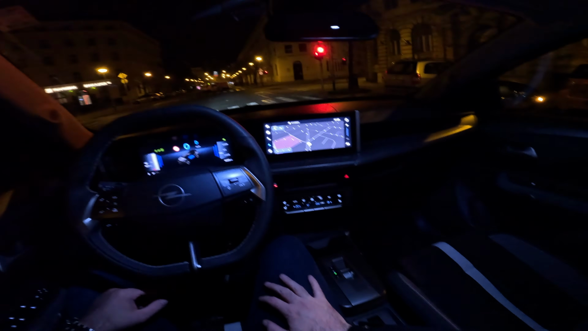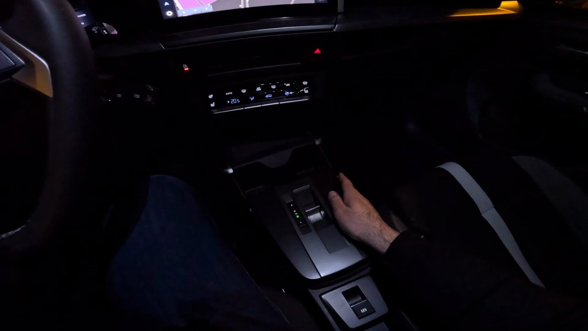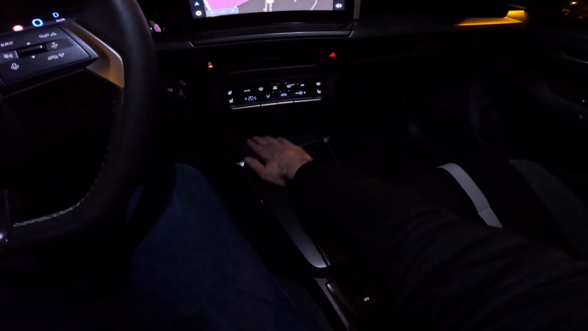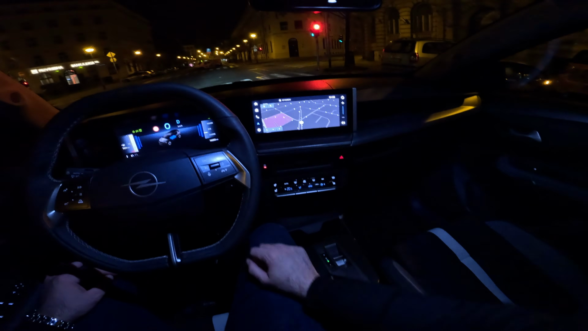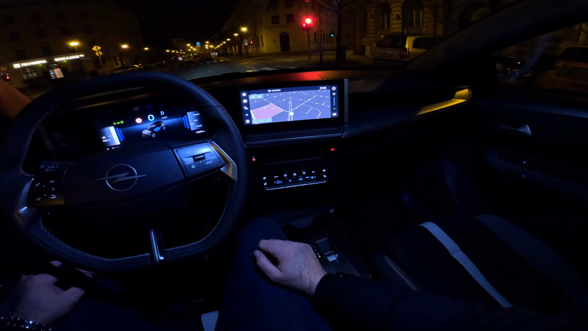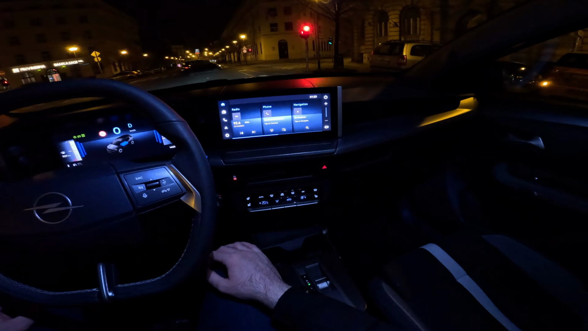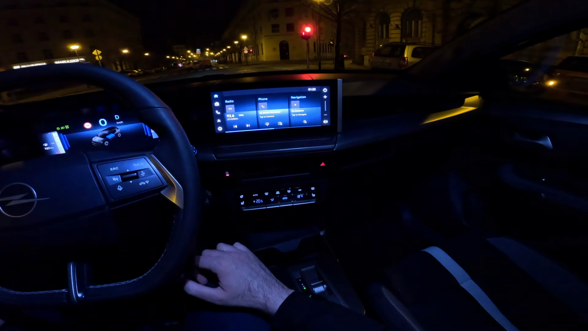Now that we are stationary, let me show you also here the central console with the minimalistic gear selector, electronic parking brake, the cup holders, wireless charging pad. Speaking about wireless, you also have the wireless Apple CarPlay and Android Auto. You can change the volume here, but also on the sides. And the infotainment system is really easy to use and operate. And for more details about that, you can watch my full review during the day.